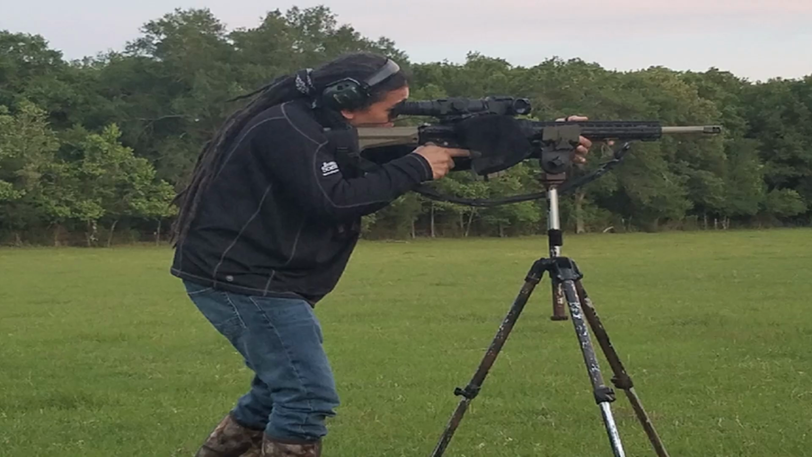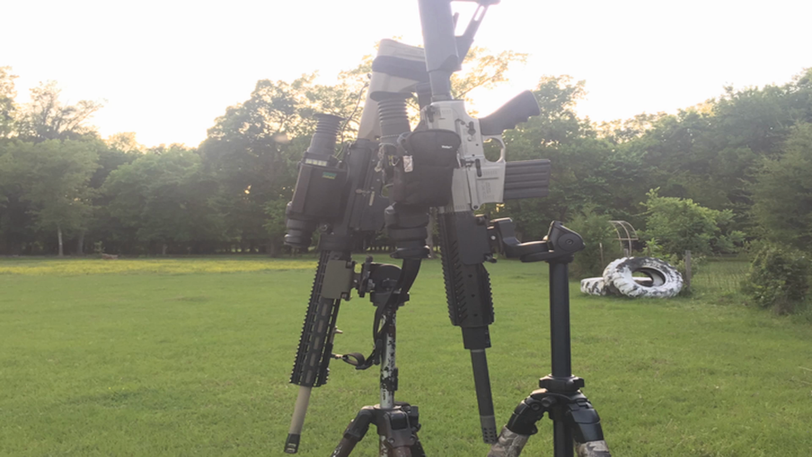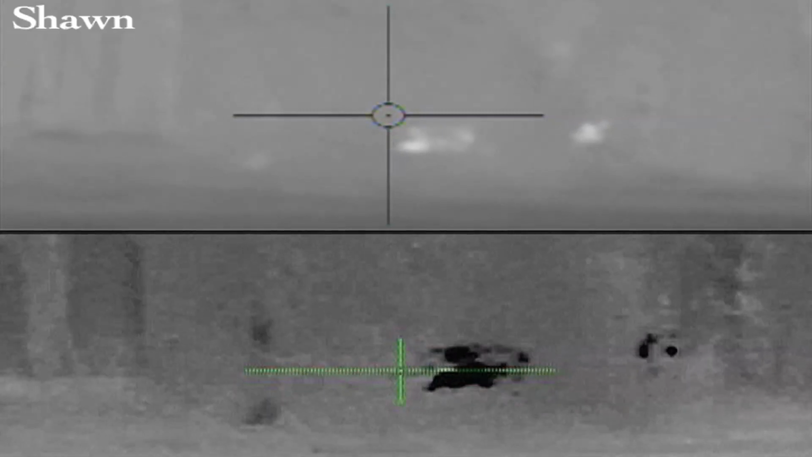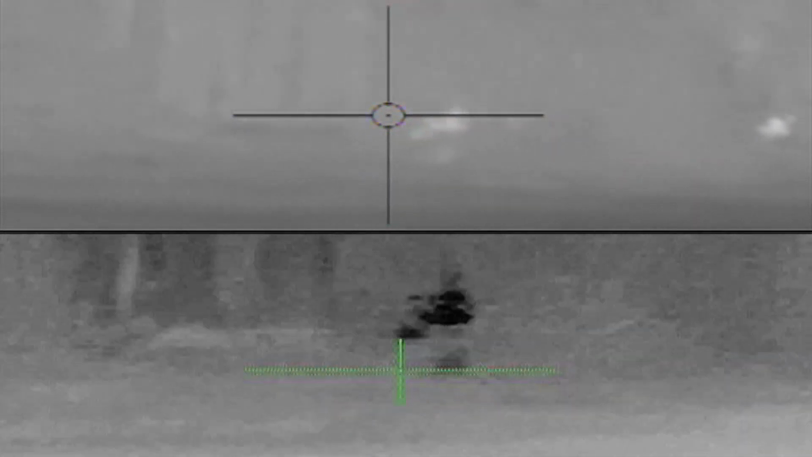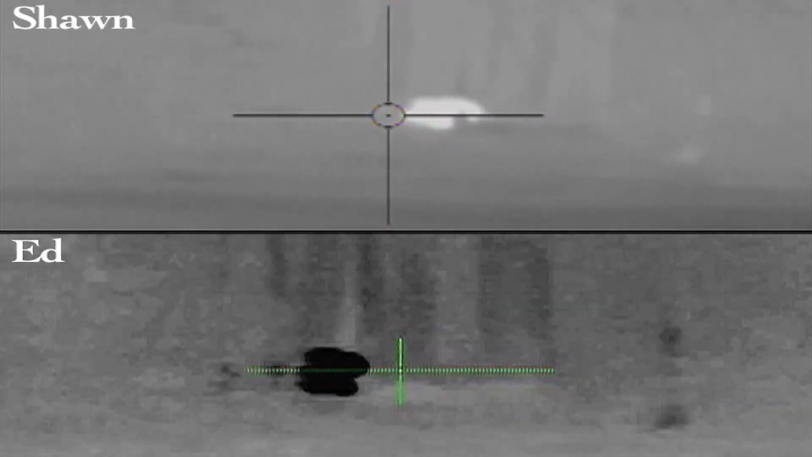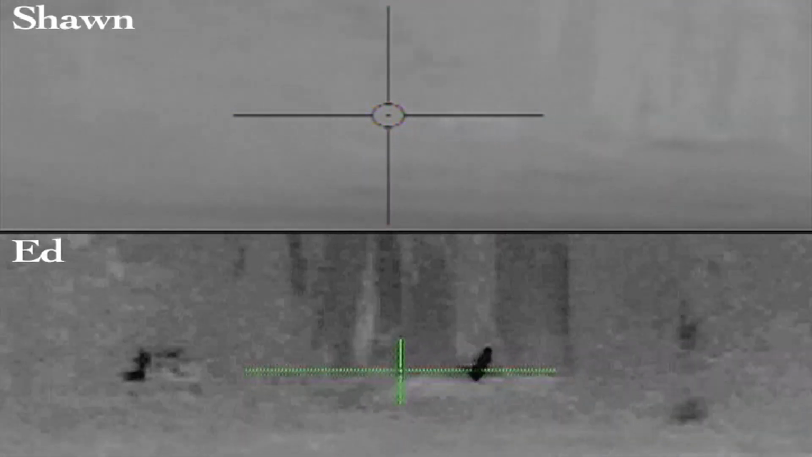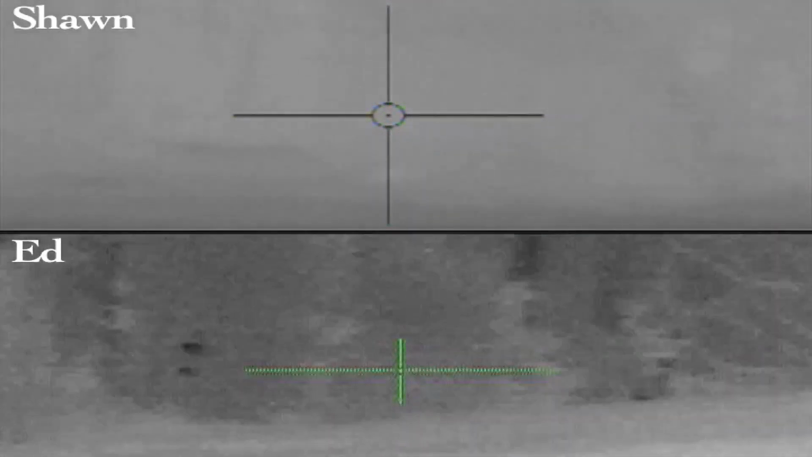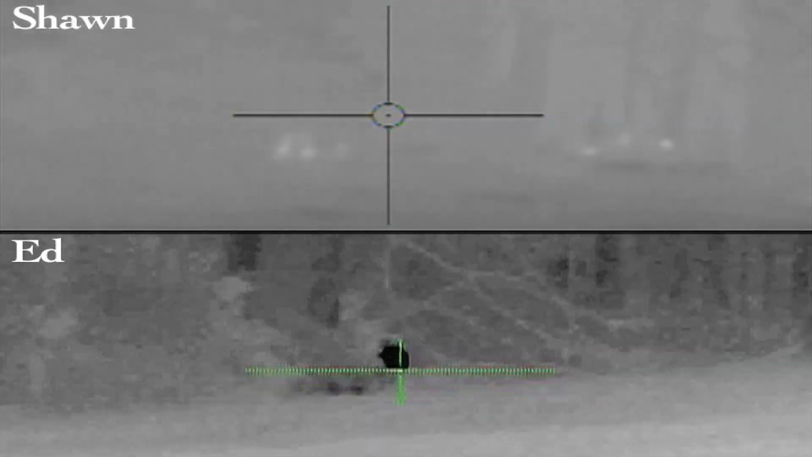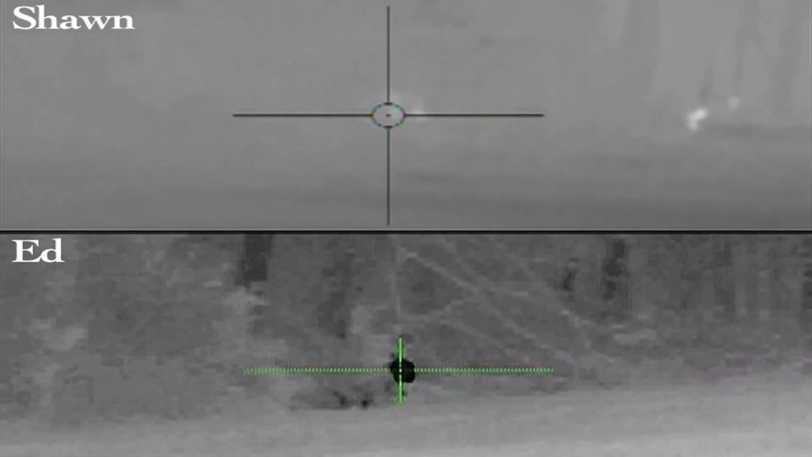Shawn and I came up with a plan earlier that if we saw them on the west side, we were going to hike over to that side of the property and get set up. Shawn was the primary shooter tonight, and once we got ourselves into position, it took us about a minute and a half to negotiate which hogs to line up on. And since Shawn did not have electronic earmuffs, he was responsible for the cadence and making sure he had a clear shot. Once he started the countdown, there was no going back.